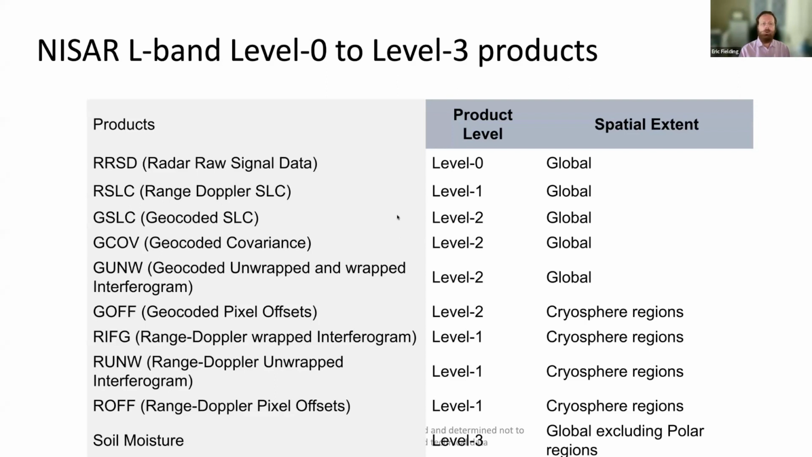The level 0 is called RRSD, radar raw signal data. It's been slightly reformatted from the data that's been downlinked, just to make it into a format that's usable for processing. But it's raw signal data, it's not really usable in any direct way until you do the focusing.